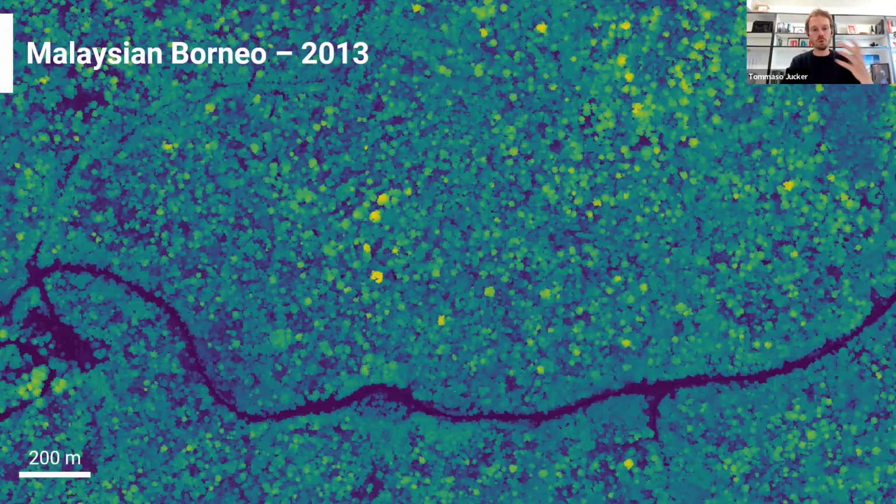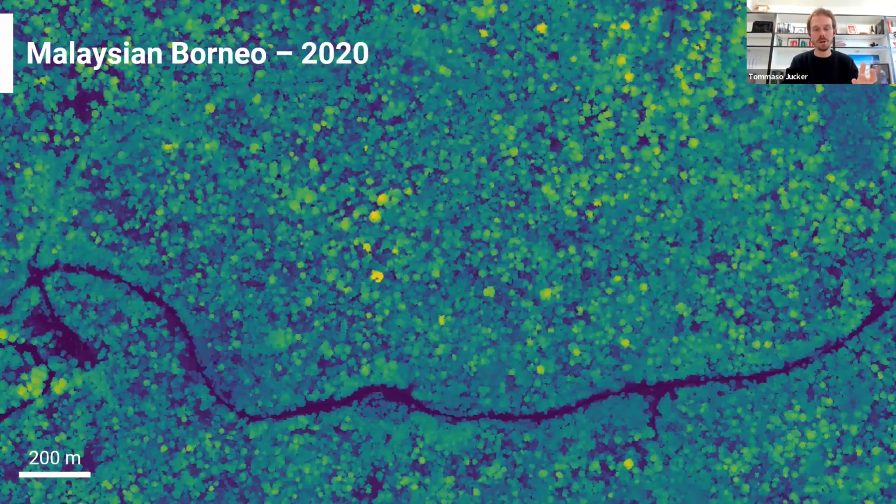But obviously we could do one better. If we go back to the same place, in this case, and we go back 7 years later, we can actually start to build a picture of the dynamics of the system. We can start to spot subtle changes in the canopy that tell us something about the processes that are going on underneath.